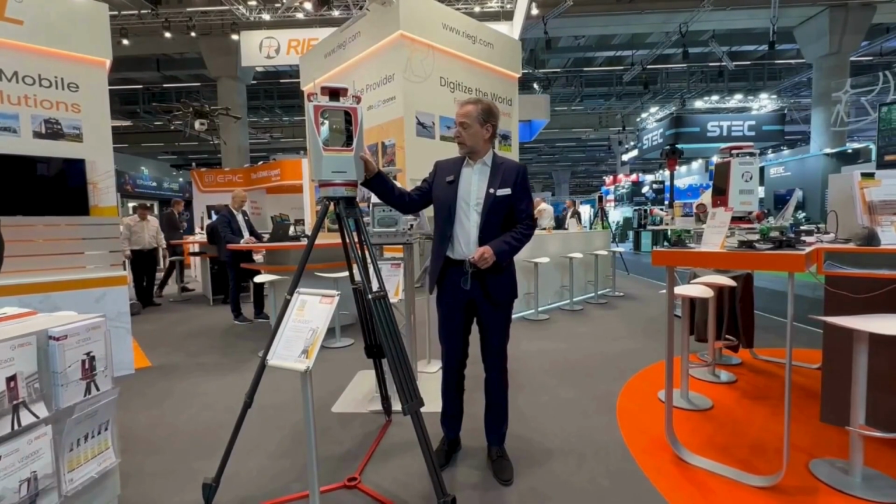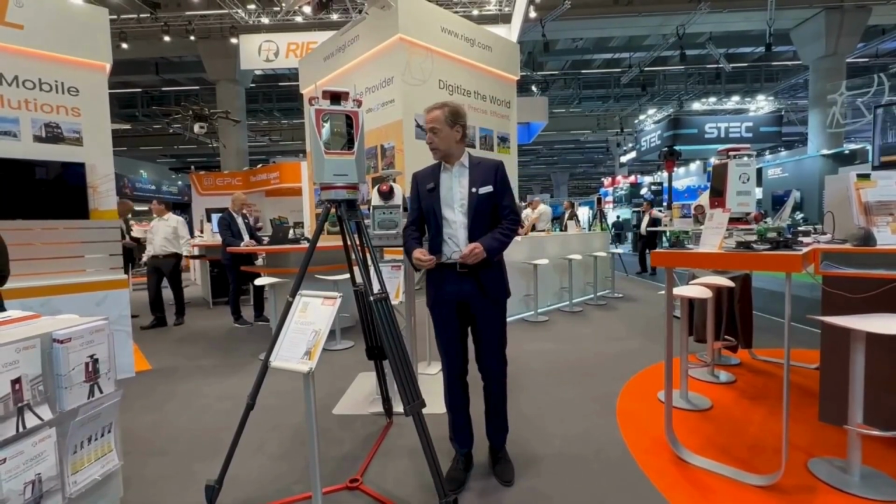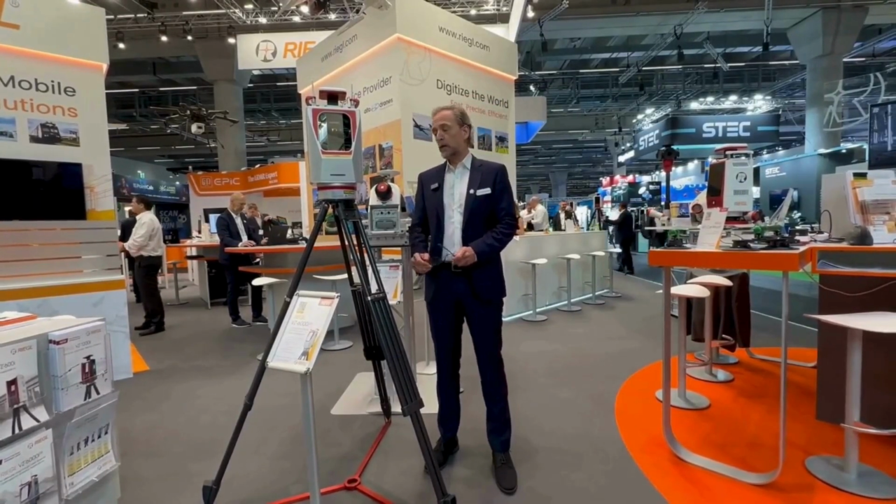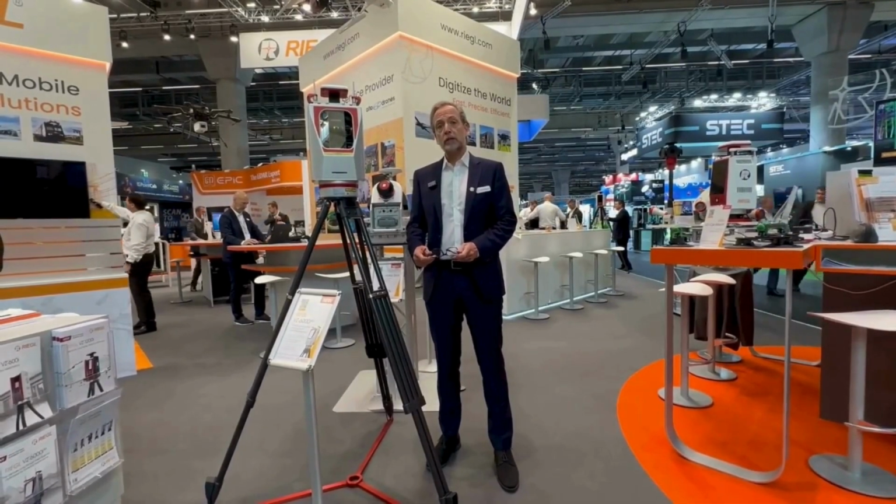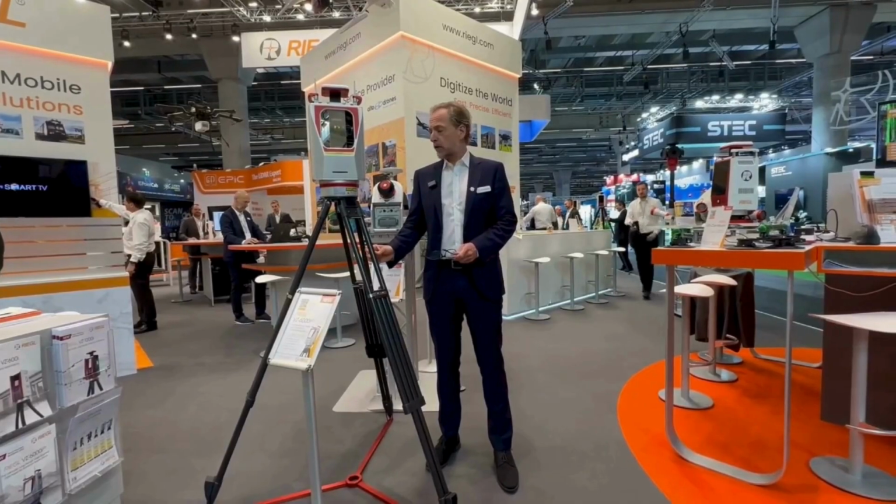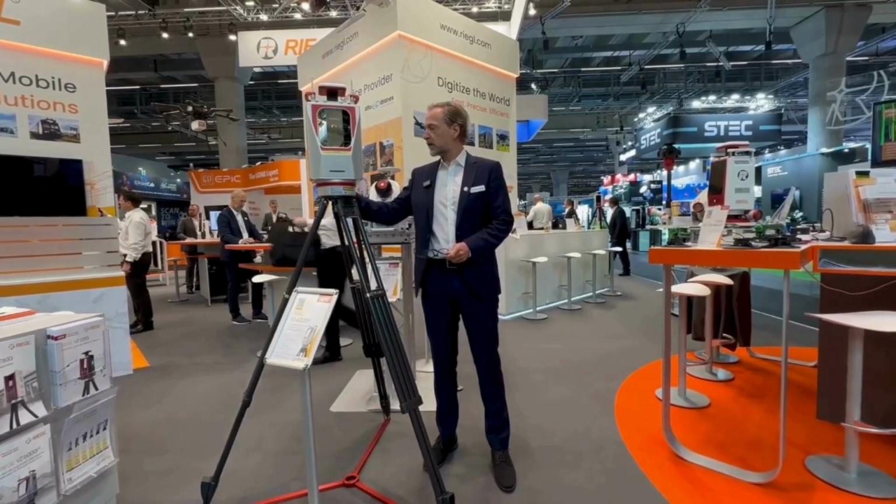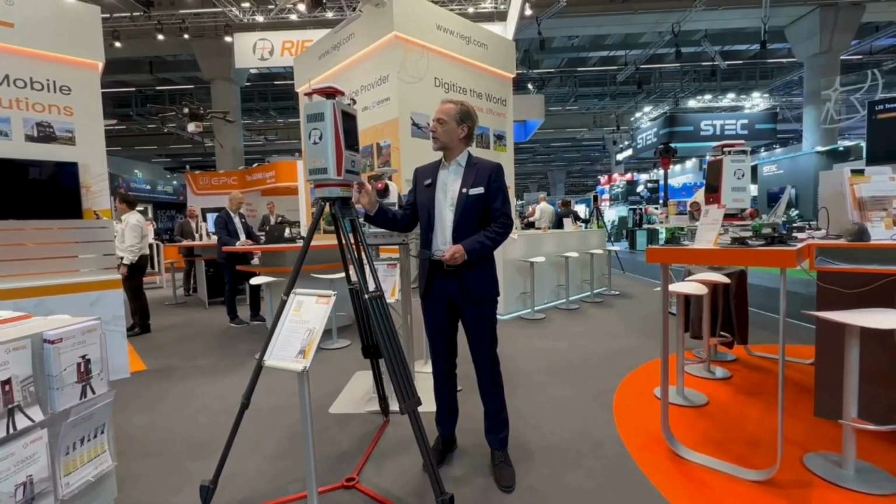It's a fully integrated laser scan system with an integrated GNSS IMU and integrated camera, which delivers high resolution panorama images of up to 5,000 megapixels for a panorama image. So the images are also optimized for these extreme long ranges. So we are very proud to present this fantastic new extreme long range scanner.